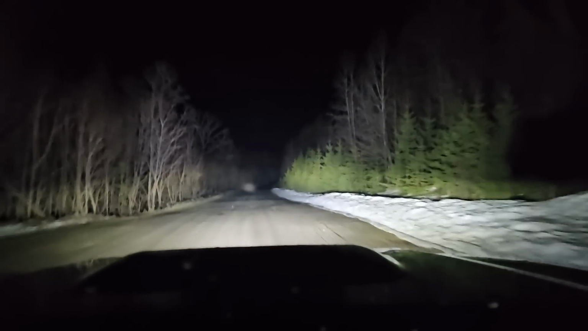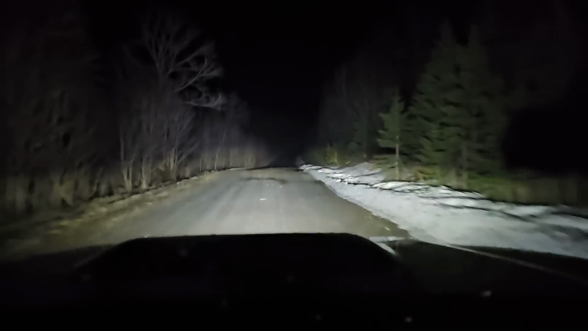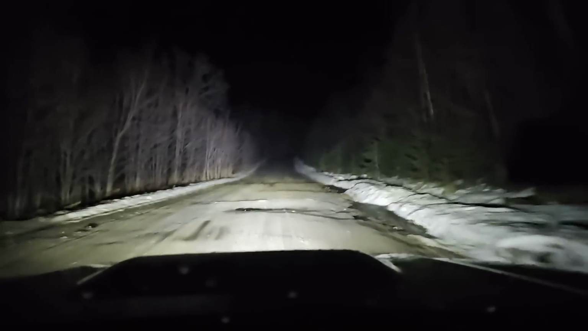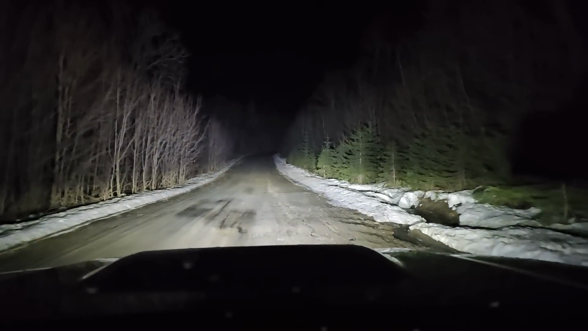Today we drove 340 miles. We'll be parking soon. Another big, ooh, whoa, good thing I slowed down. Actually slightly bottomed out, if you could hear that.